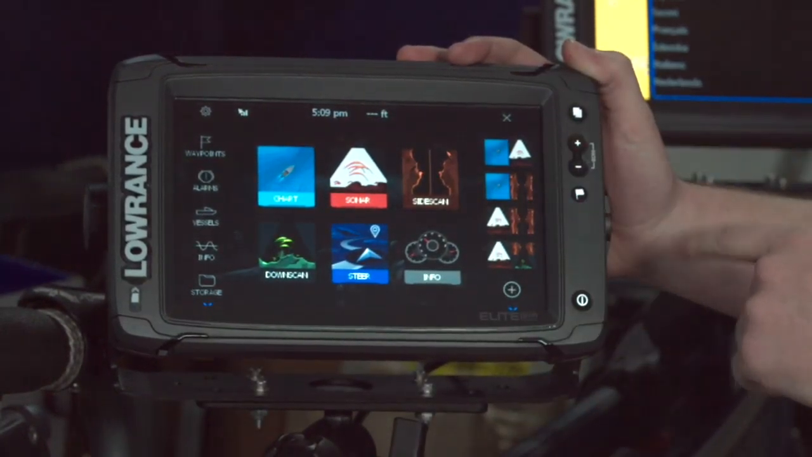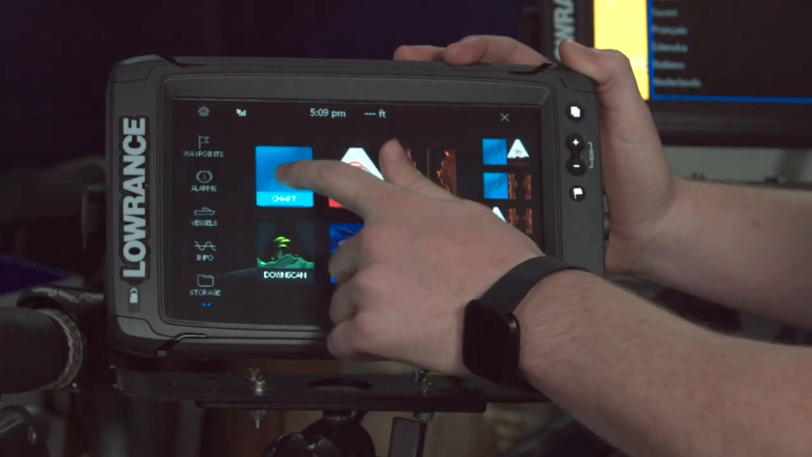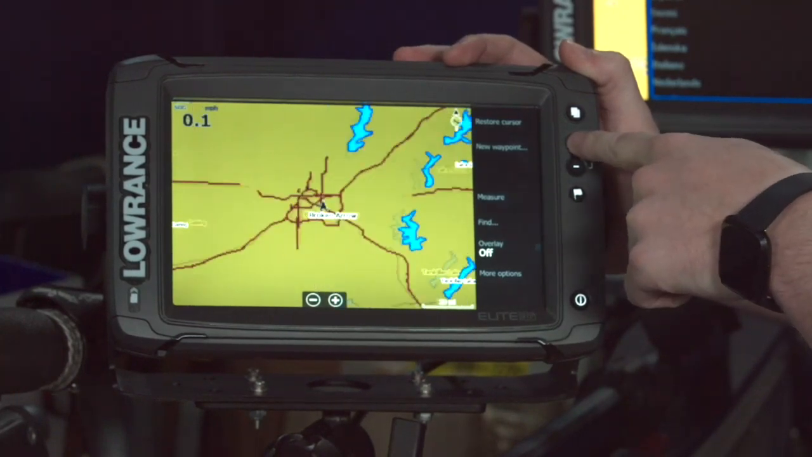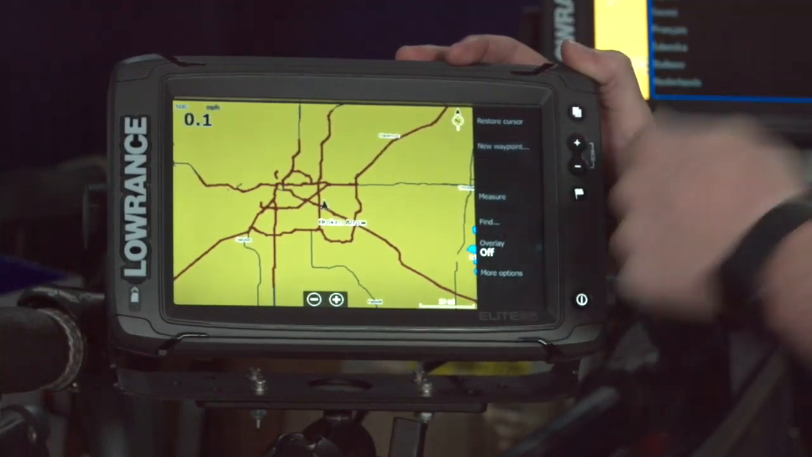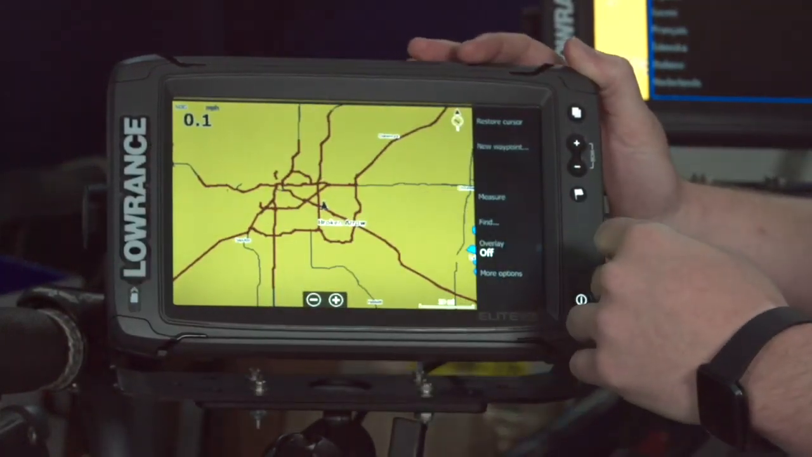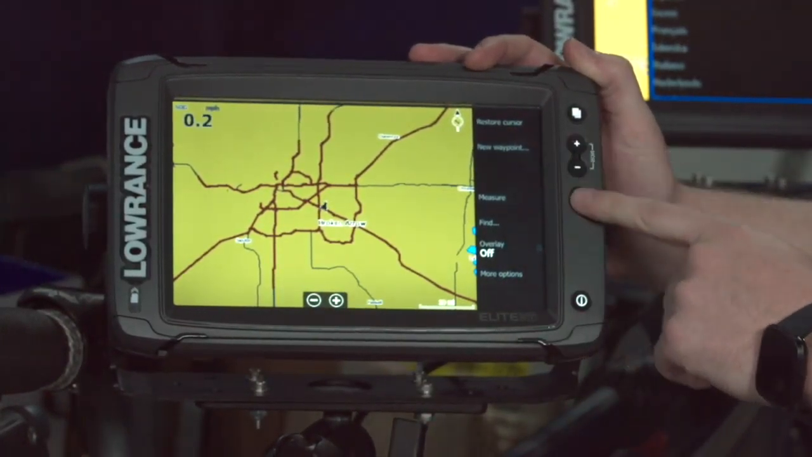We'll get more into those in a little bit. There's also some quick zoom keys. So if I press the plus, it'll zoom in, and the minus, it'll zoom out. So I can do that right from the display, so I have that nice feedback instead of doing it straight from the screen. There's also a waypoint key.